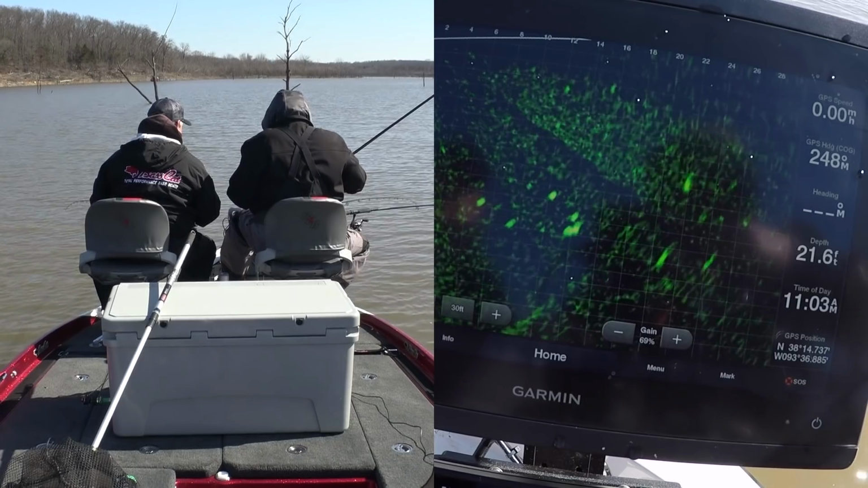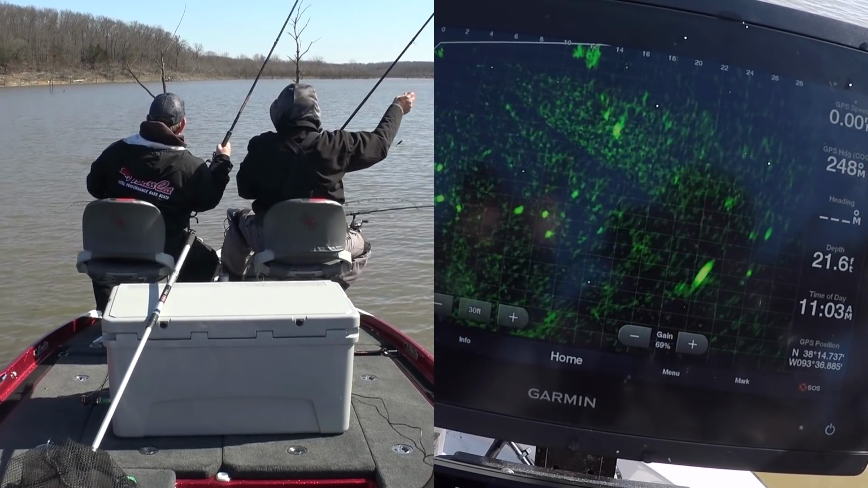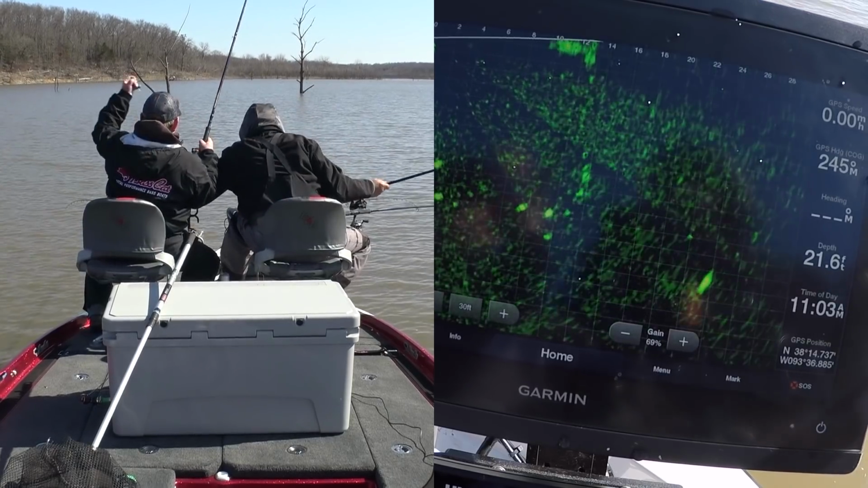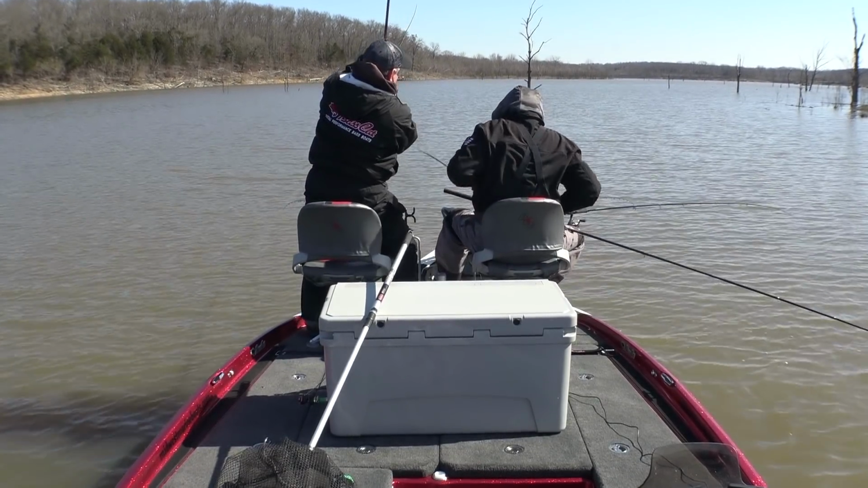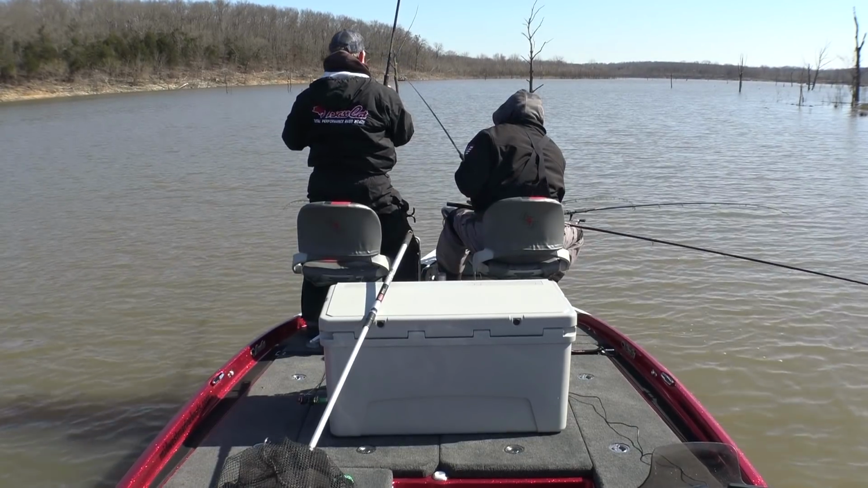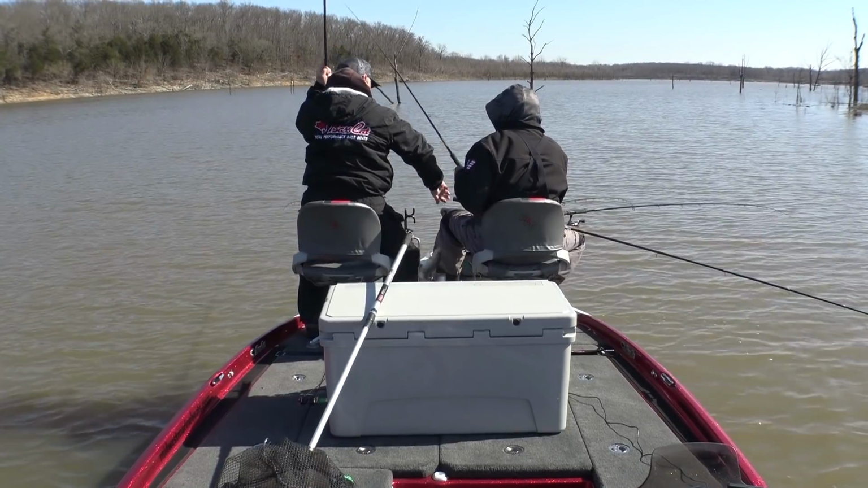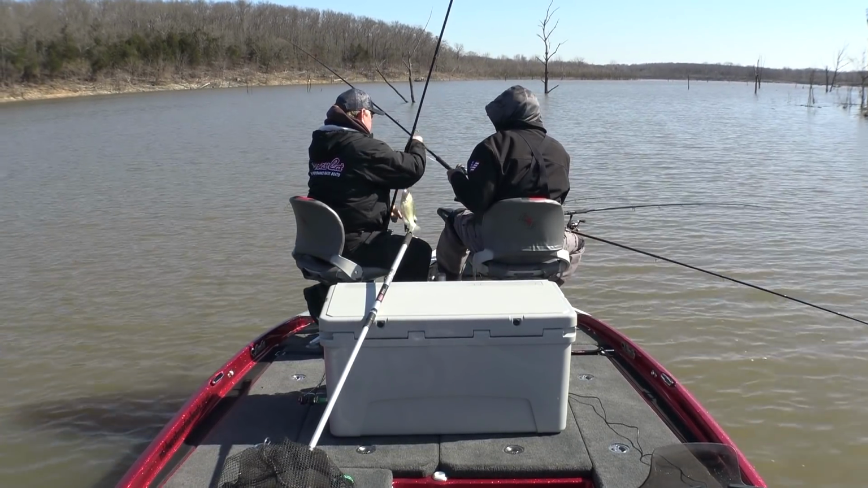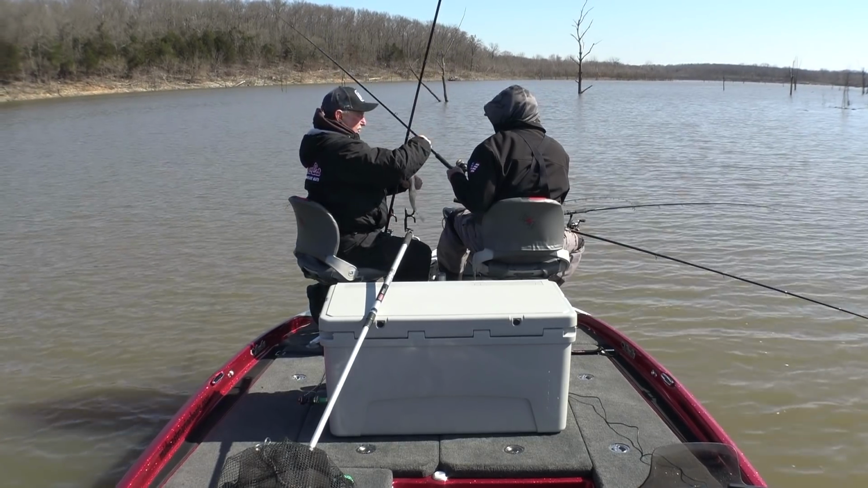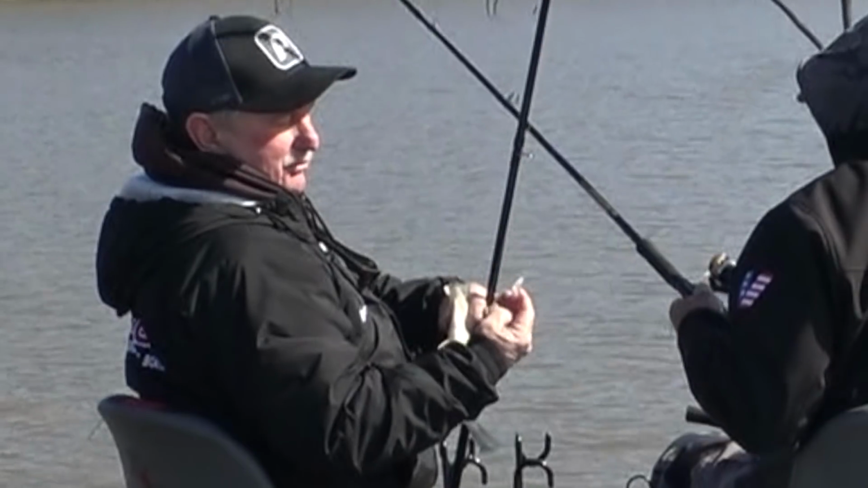Give it a little twitch. Got it. Oh, that's a good fish. That's a crappie. Not that good. He felt better than he is. Look what he could be. Yep. I'm telling you, folks, that muddy water, blue milk. Now that's on a pink head.